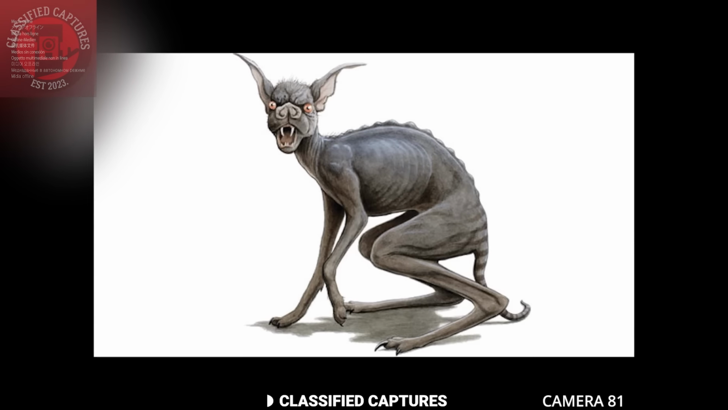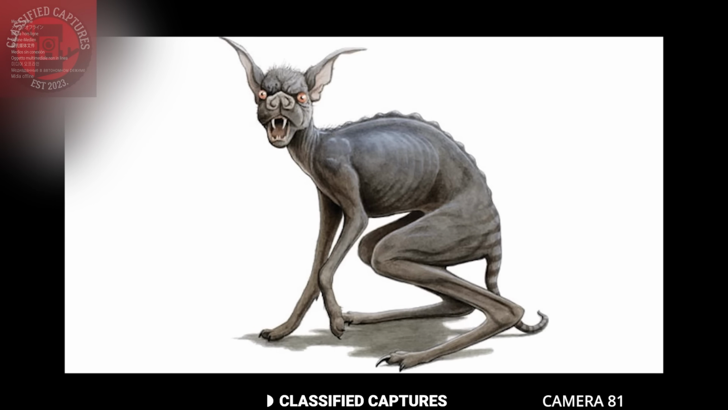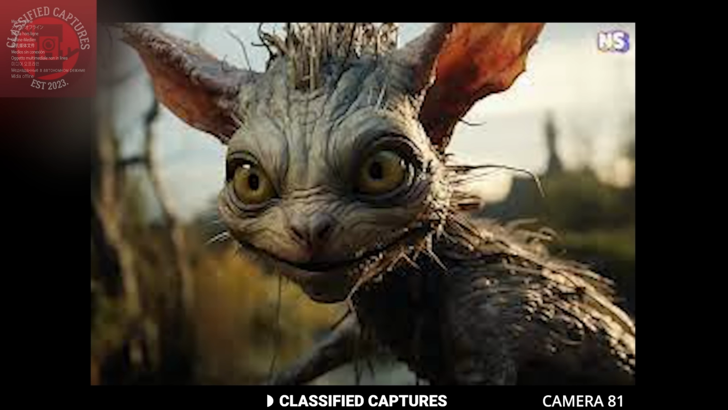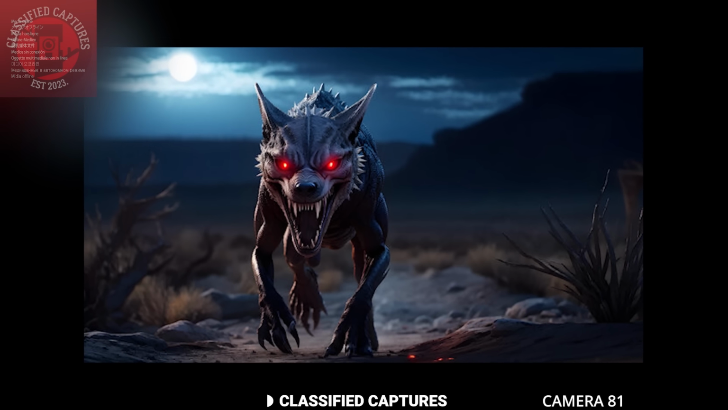Some people believe these remains could belong to the legendary chupacabra, a cryptid from Mexican folklore. The chupacabra is often described as a blood-sucking creature that preys on livestock, and sightings have been reported for years, though evidence has always been elusive.